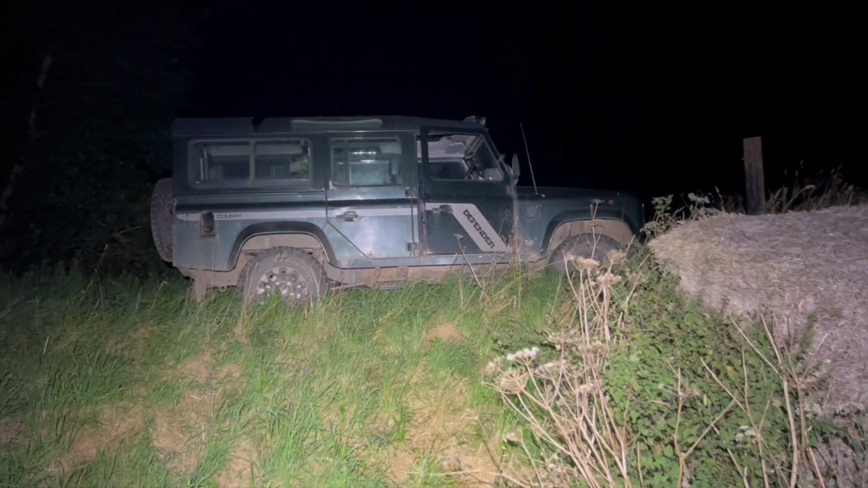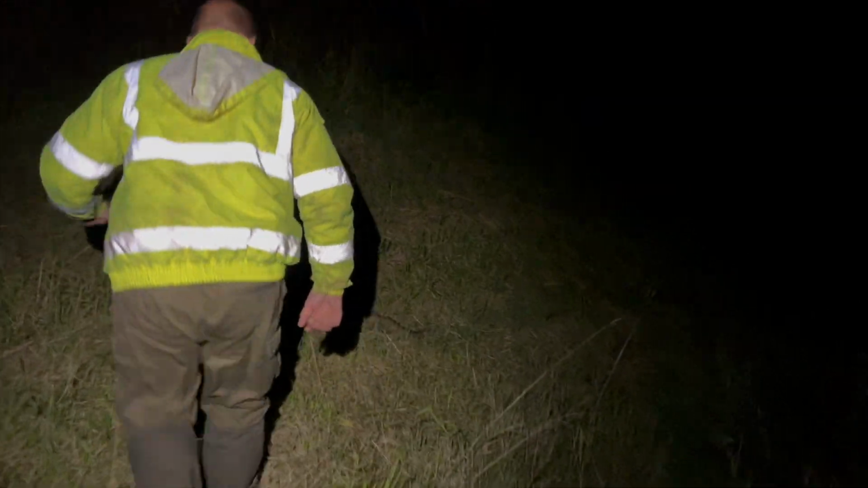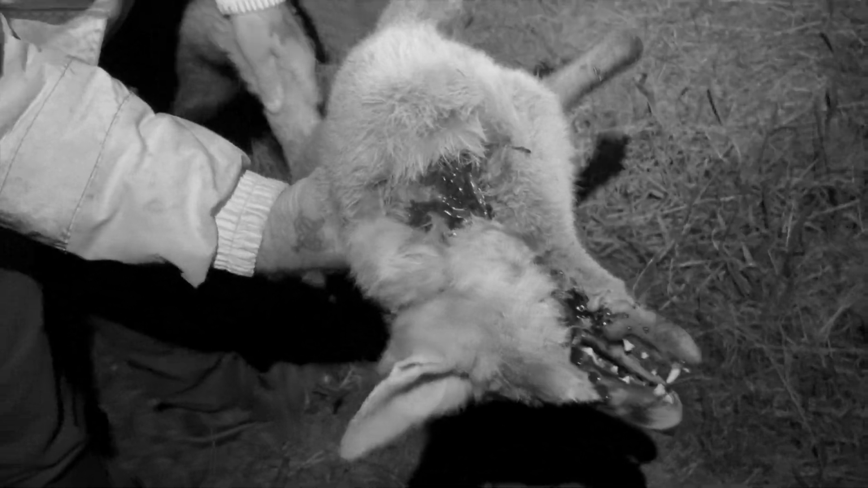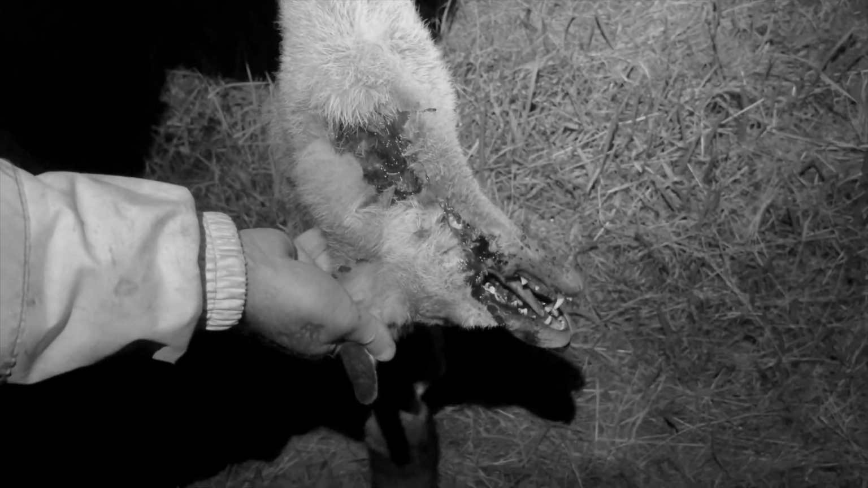Good vantage point from up on the bank, isn't it? Yeah, brilliant. You can see a long way. It was 130 yards to that first one, 137, something like that. There it is. Oh, I blew his head off. Oh, that'll do it. Vixen, young vixen. Look at that. Straight down the side of the mouth. That's why I went with a pop.